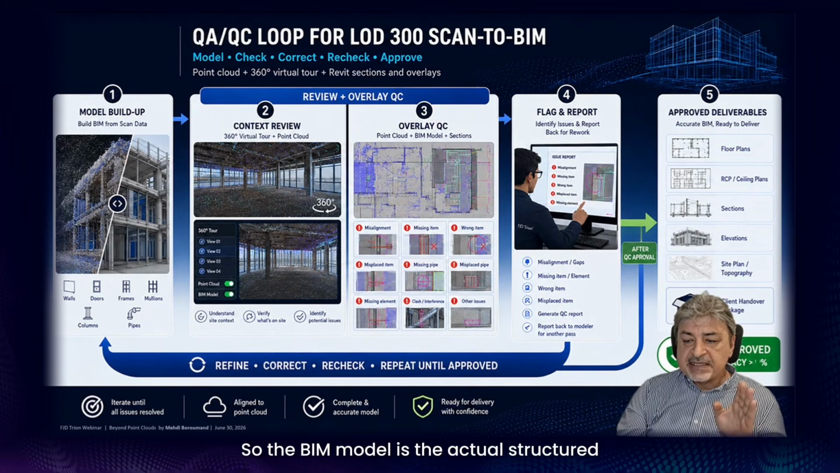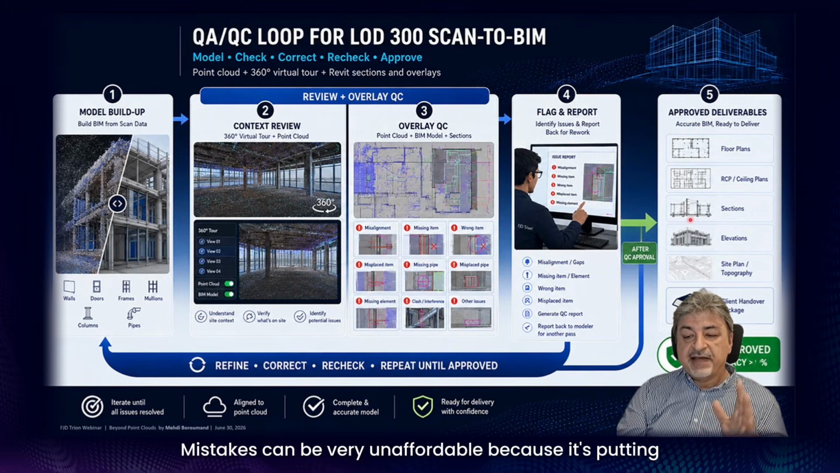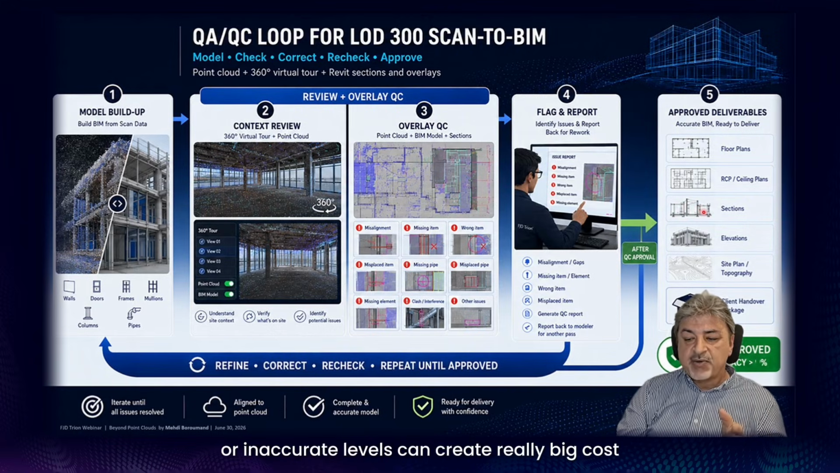So the BIM model is actually the structured conclusion for developers, designers, contractors, and owners. Mistakes can be very unaffordable because they put your reputation at risk, and they put the next teams at risk. Missing pipes, wrong wall positions, misread openings, or inaccurate levels can create really big cost, delay, and reputational risk.